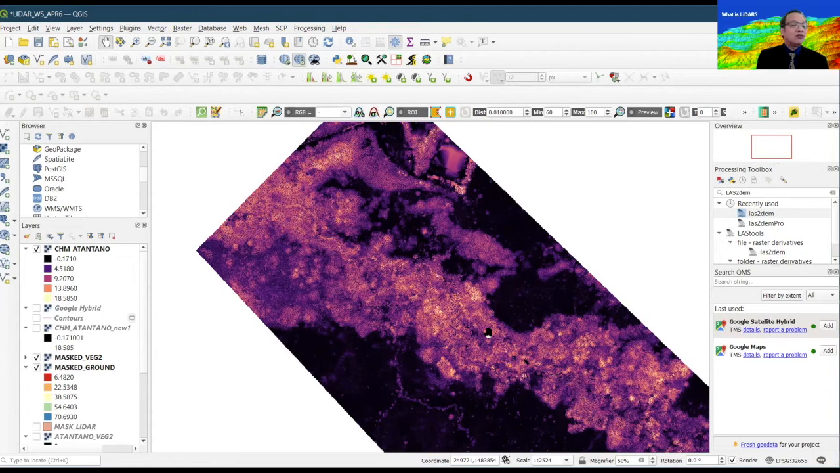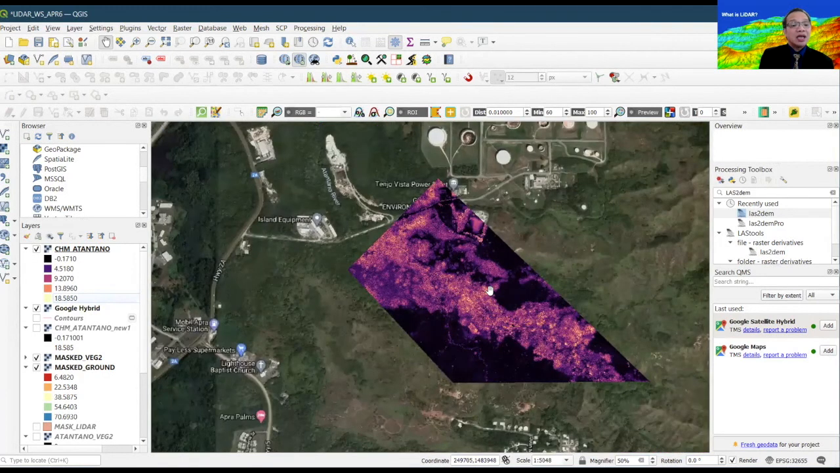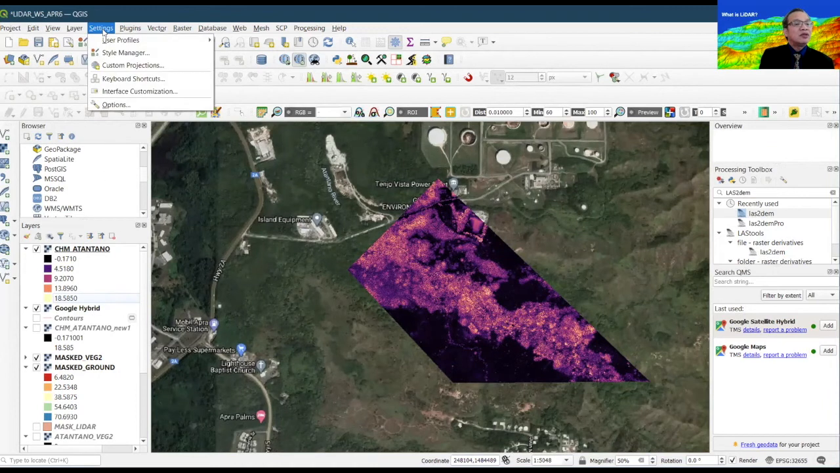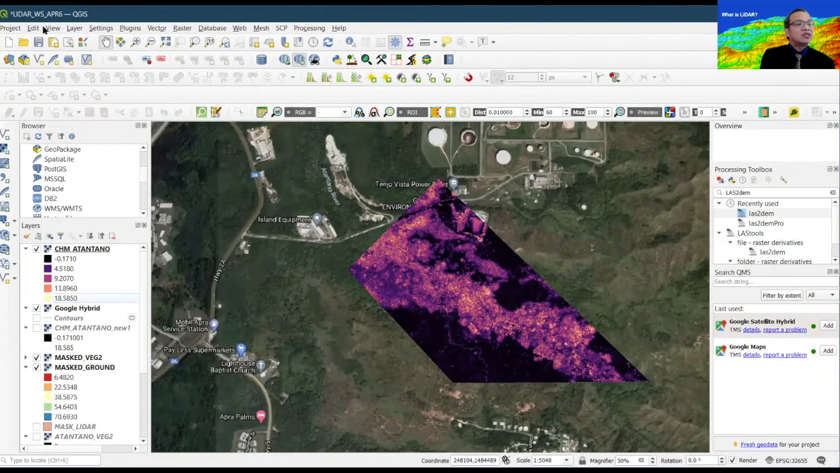I'll give a good source of rendering. We can use Google Hybrid, plugged in here, which I can just activate and deactivate in QGIS. And we will try to merge this so that we can come up with a nice three-dimensionally rendered image of the Atantano Reserve.